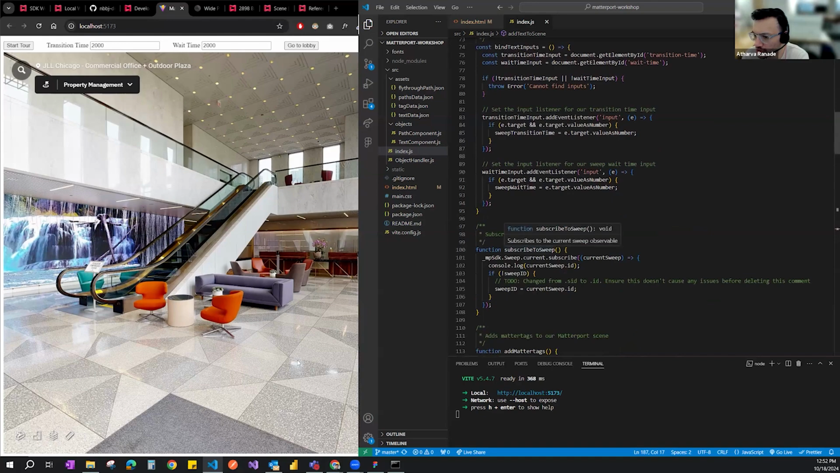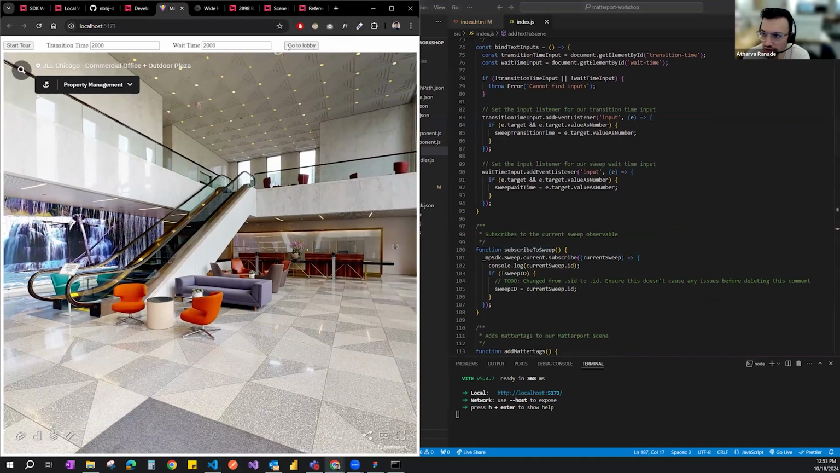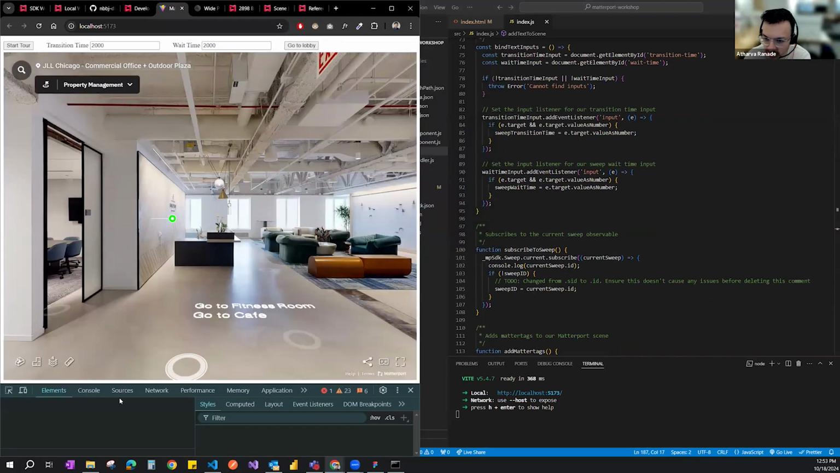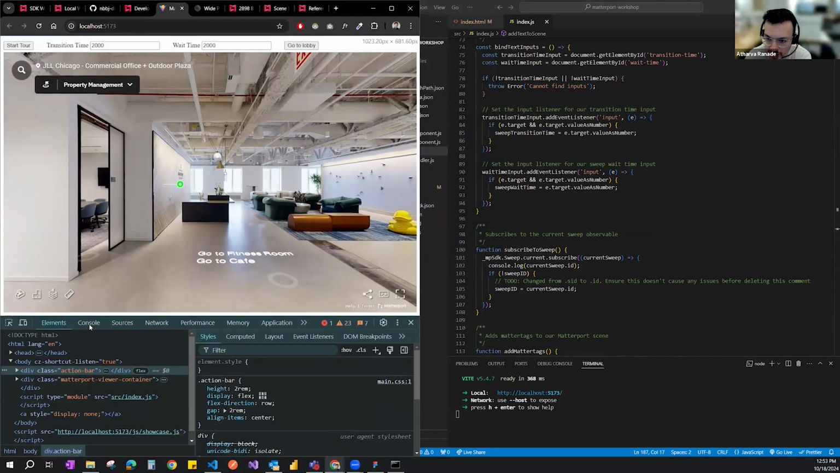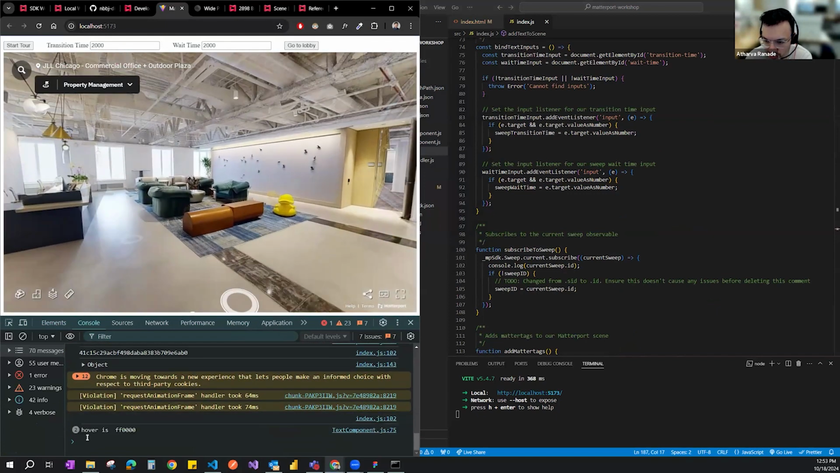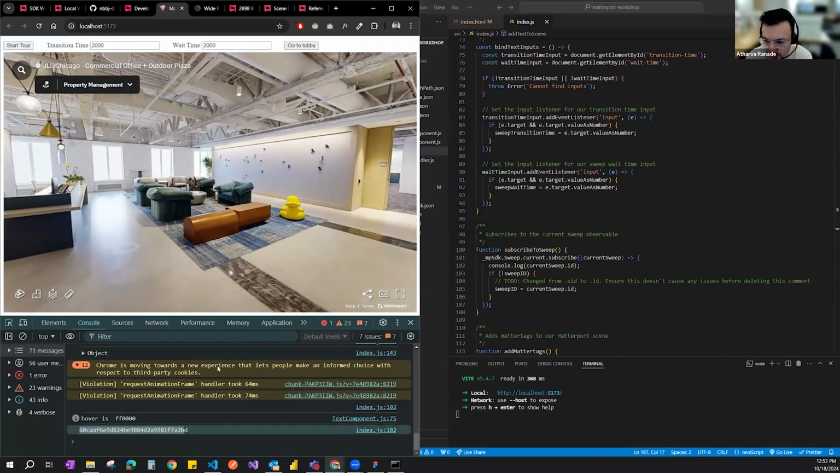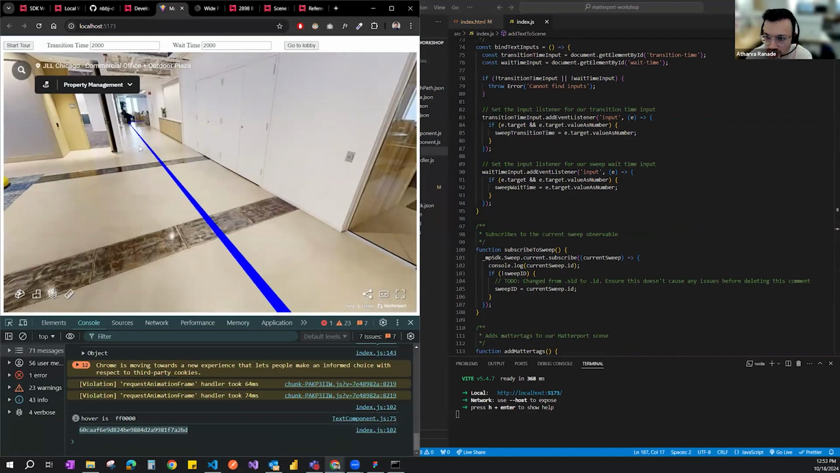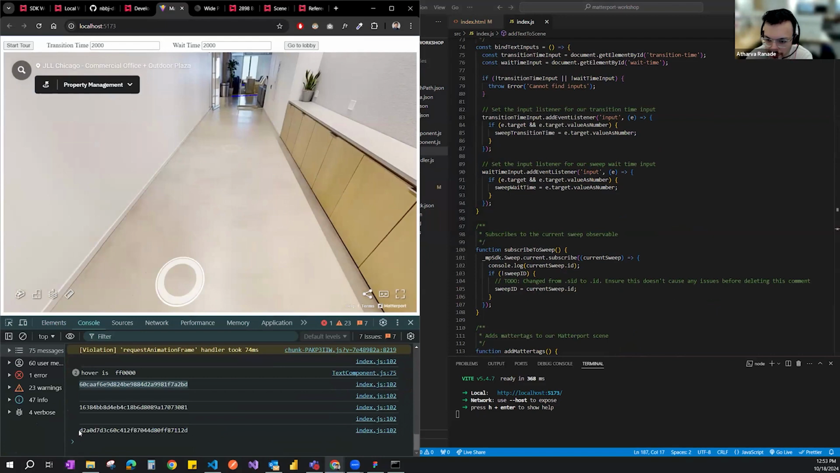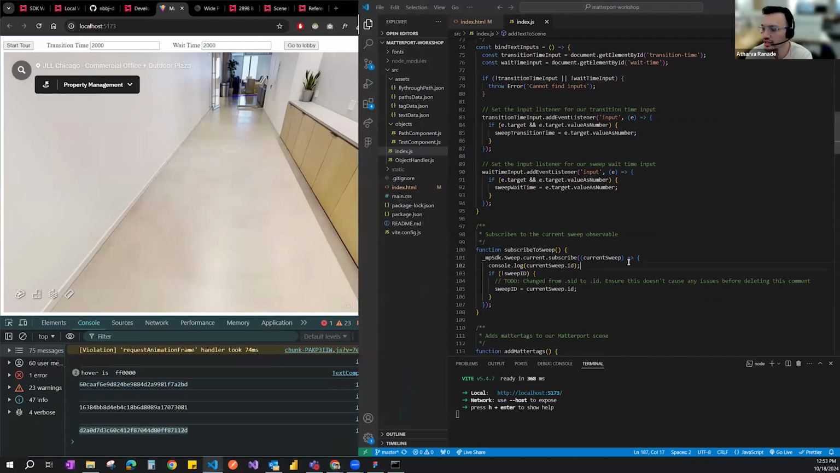But to enable the tour, we first need to get the coordinates or the UIDs of where we want the tour to be, right? So I'm going to this one first, and then I'm going to the next sweep, which is this one over here specifically. And that is done by the subscribe to sweep